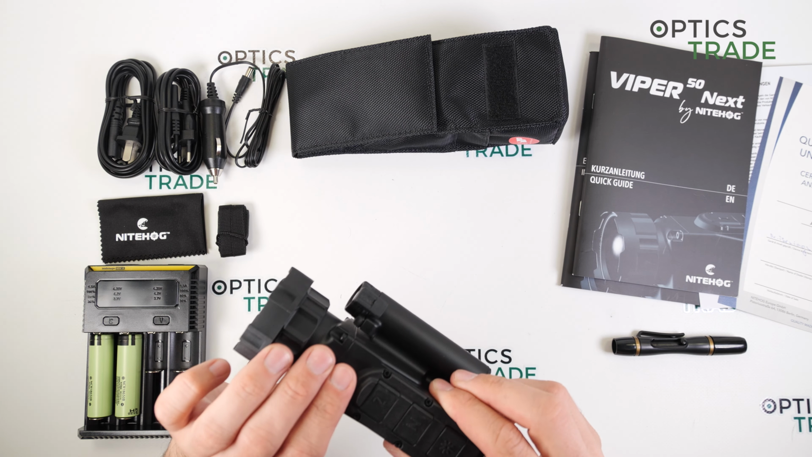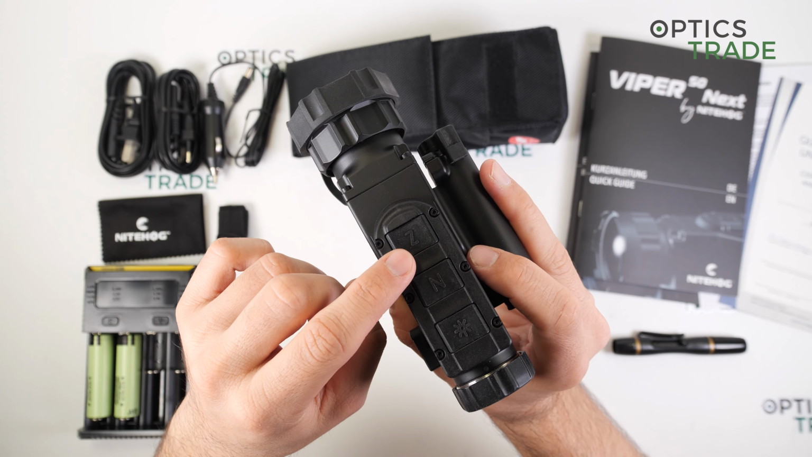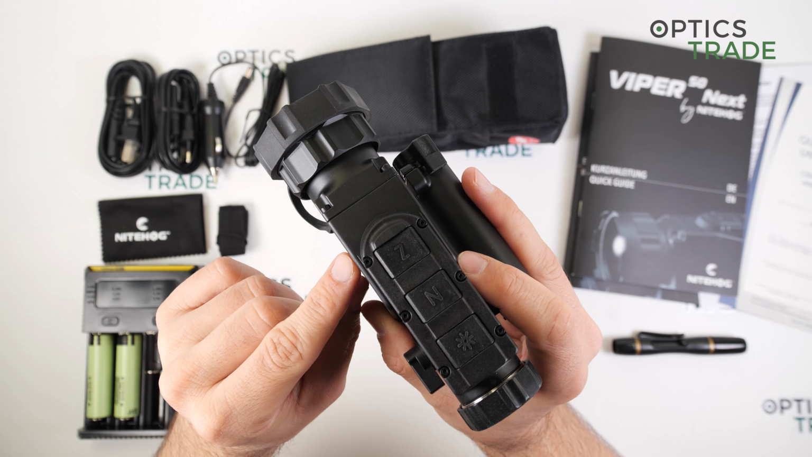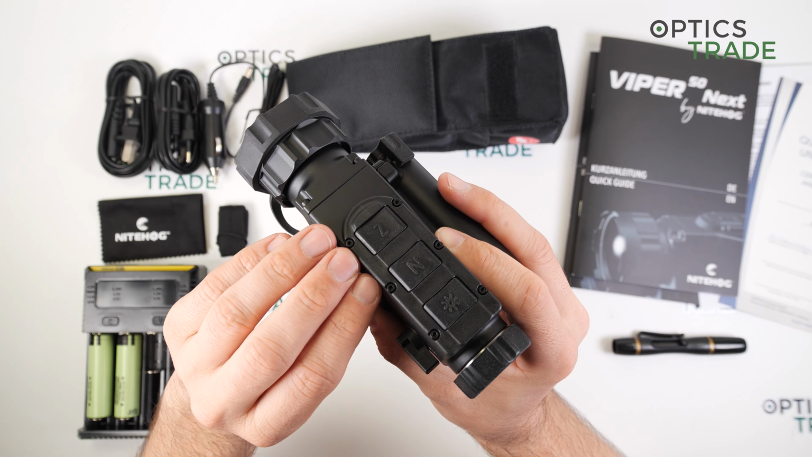Then the device has only 3 buttons on the upper side, and the one on the side for only on and off. With these 3 buttons you can do everything in the menu, and many changes can also be done without even entering the menu.